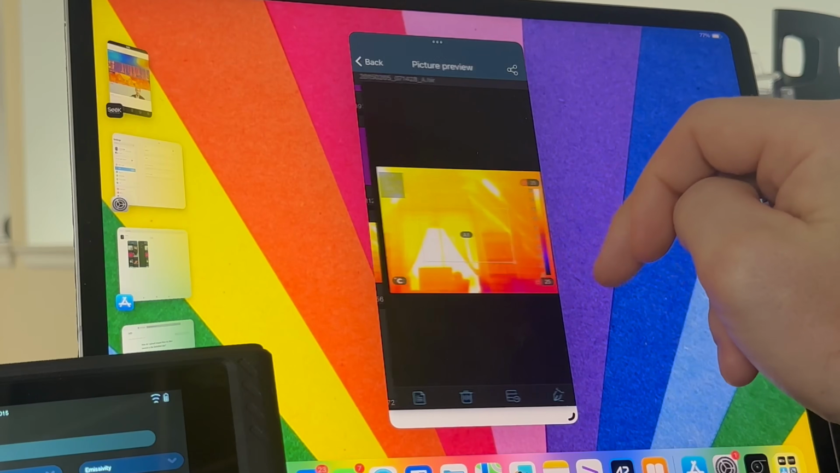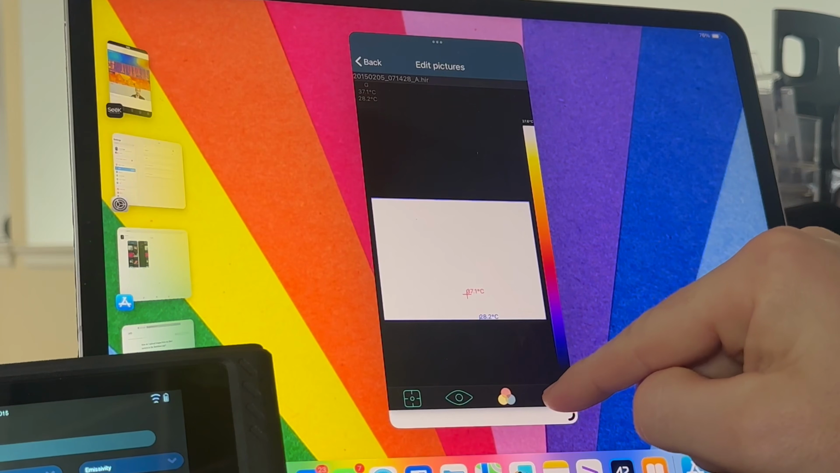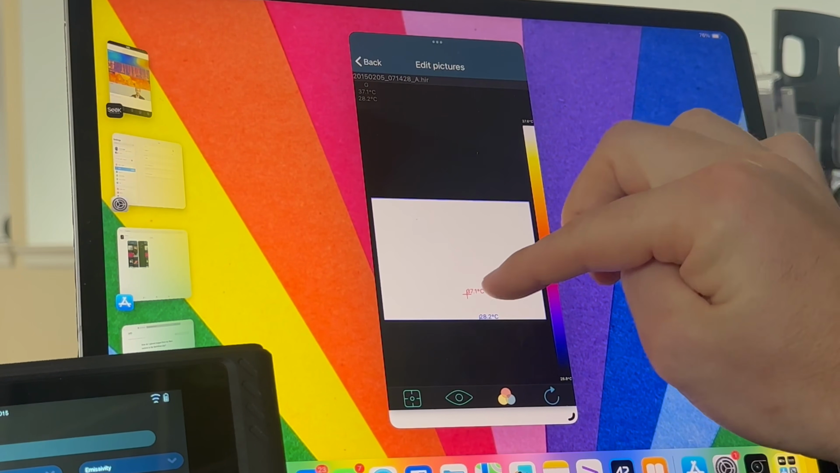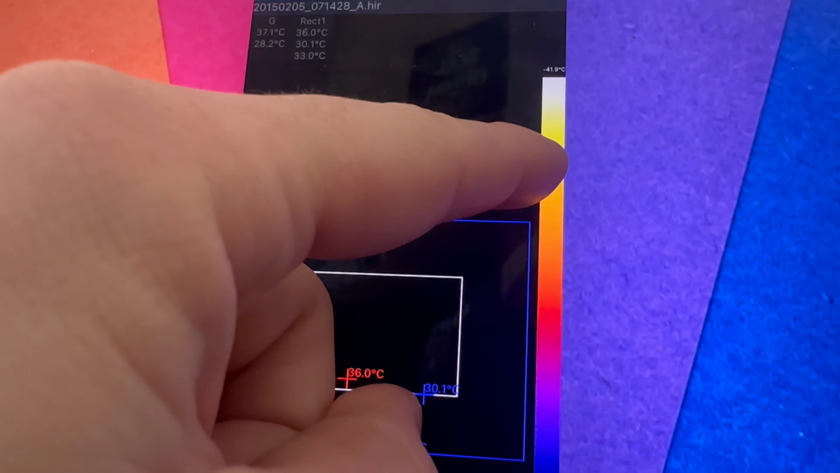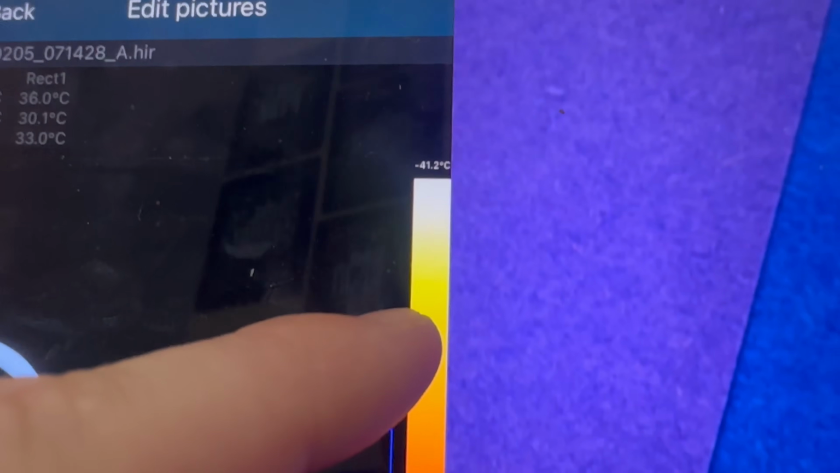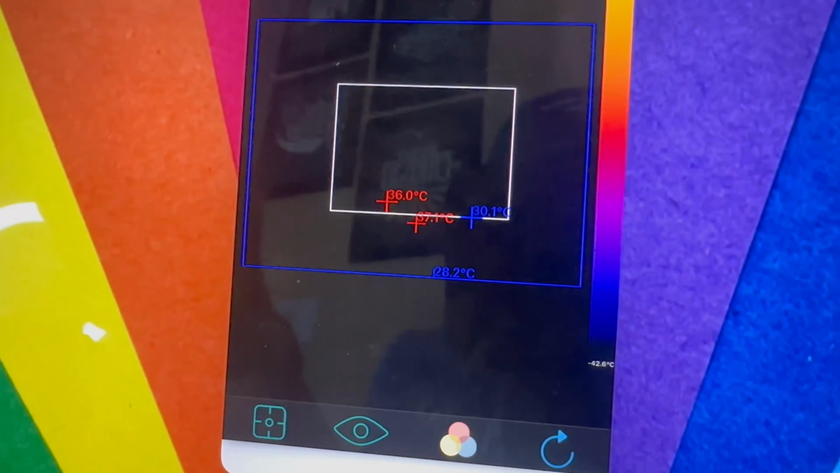Some editing is possible, but when you go in to try to change the span and level of an image, it absolutely goes nuts. And it defaults to, I think, starting you down at negative 40 degrees Celsius, even though the numbers show around where you originally were. I was trying to edit a picture and I saved it, and when I went back into it, it said something around negative 40 degrees Celsius. And I'm like, I don't know how it got there. I don't know what it's doing. The software is clearly not worked on in any meaningful way. It's very bad. Don't use it.